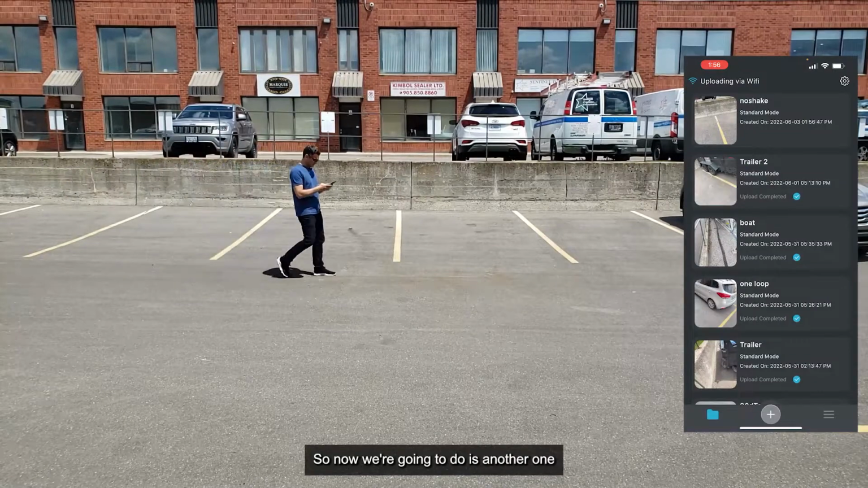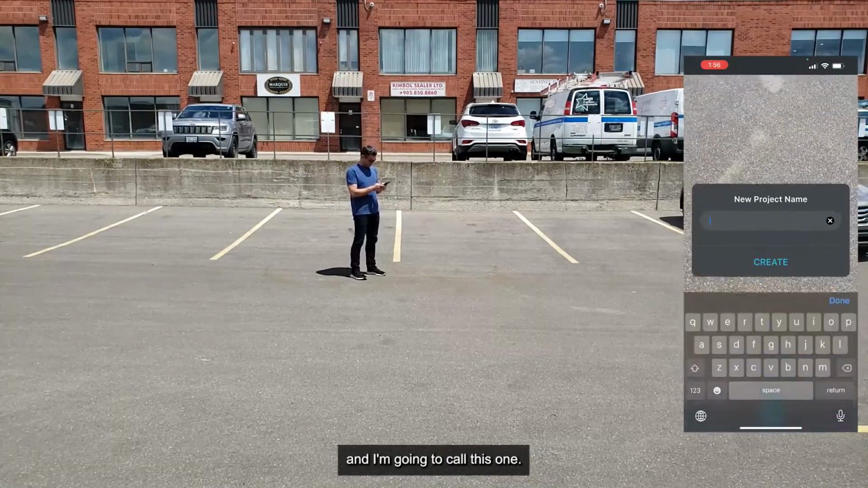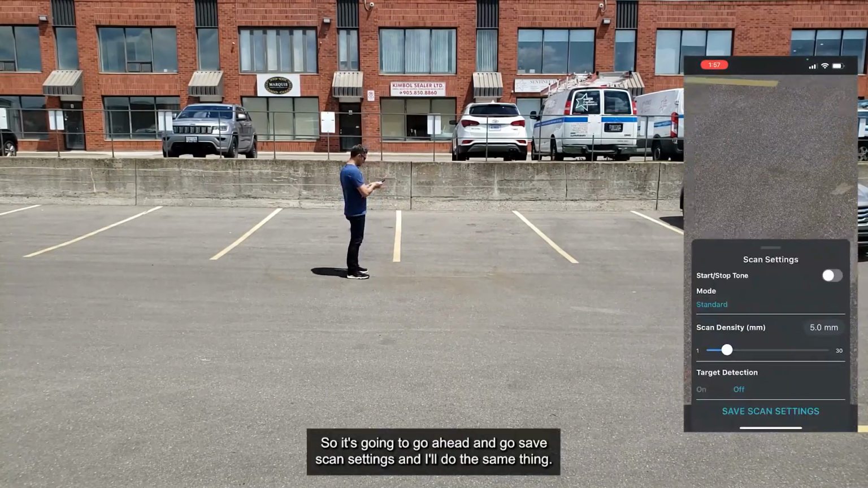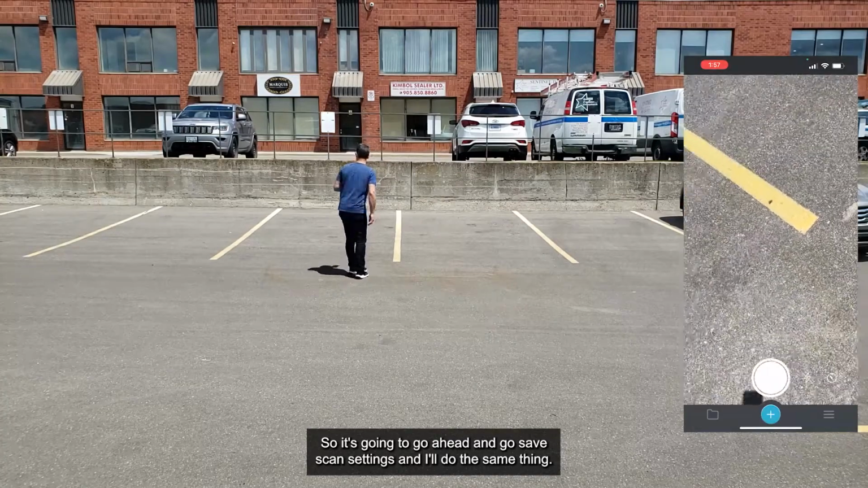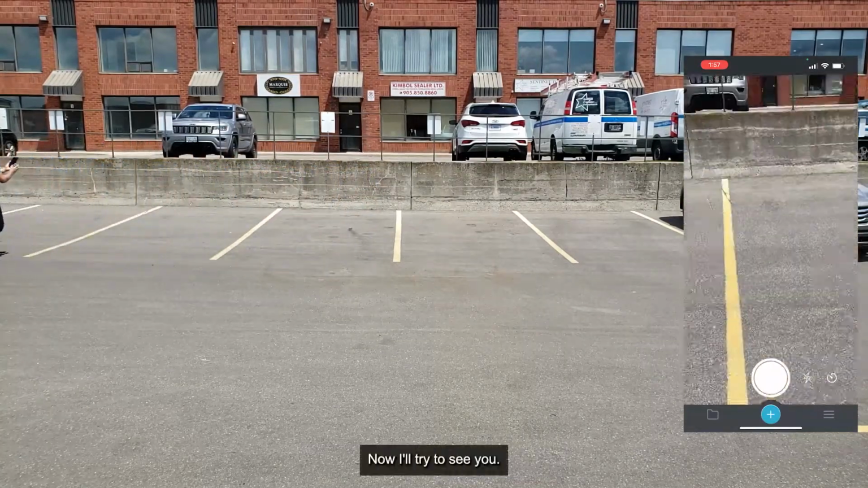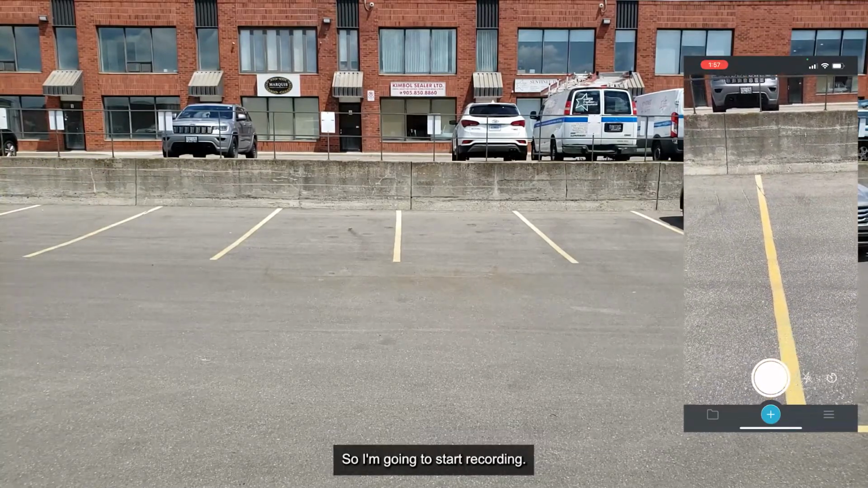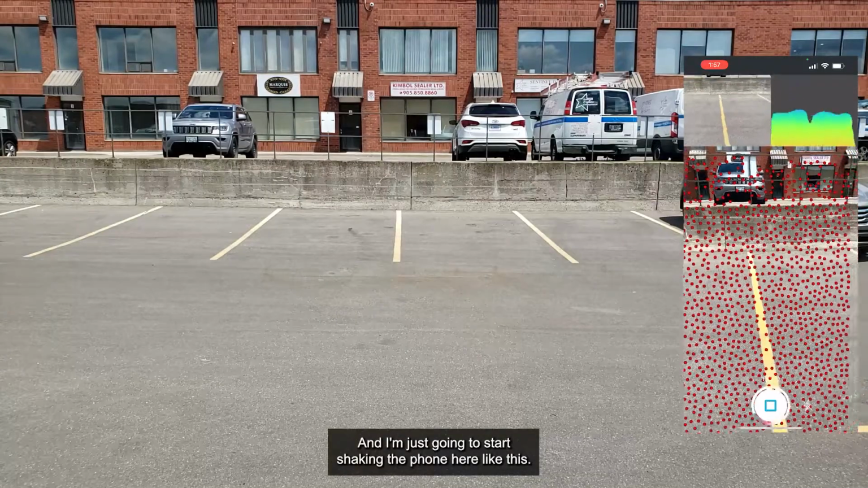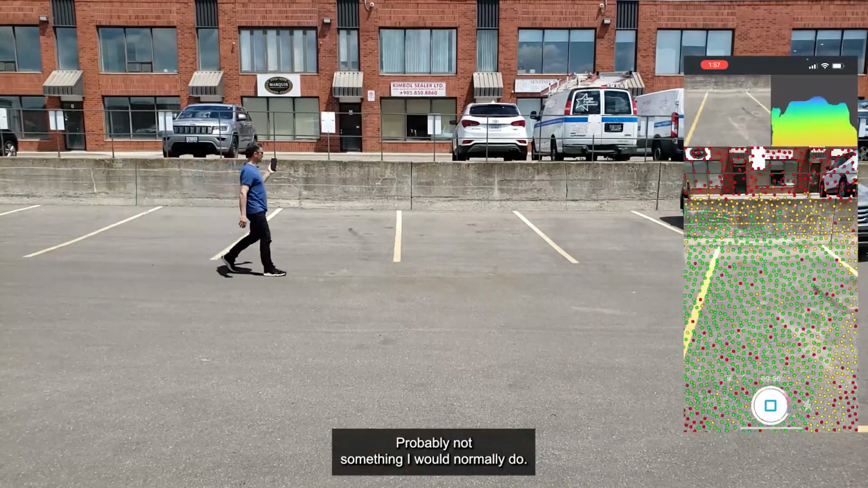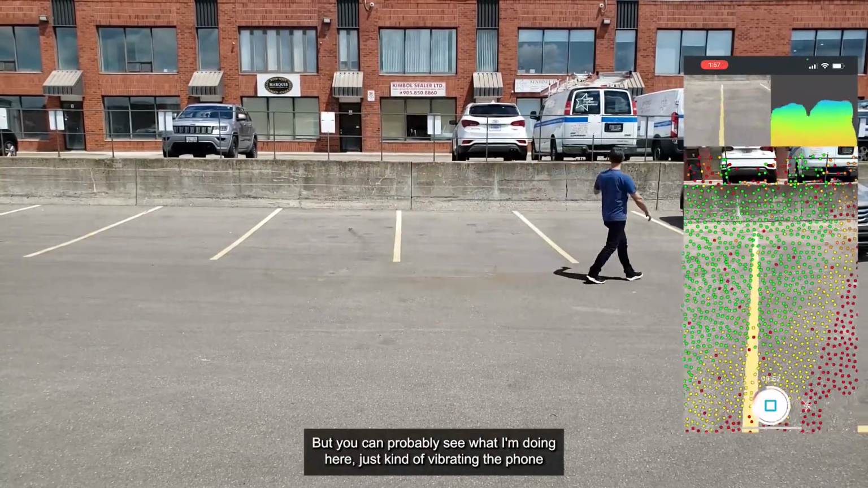Now I'm going to do another one, and I'm going to call this one "shake", because there's definitely going to be shake in this one. So I'll go ahead and save scan settings, and do the same thing. I'll start from here, and hopefully you'll be able to see my hand. So I'm going to start recording, and I'm just going to start shaking the phone like this. Probably not something I would normally do, but you can see what I'm doing here, just vibrating the phone back and forth.